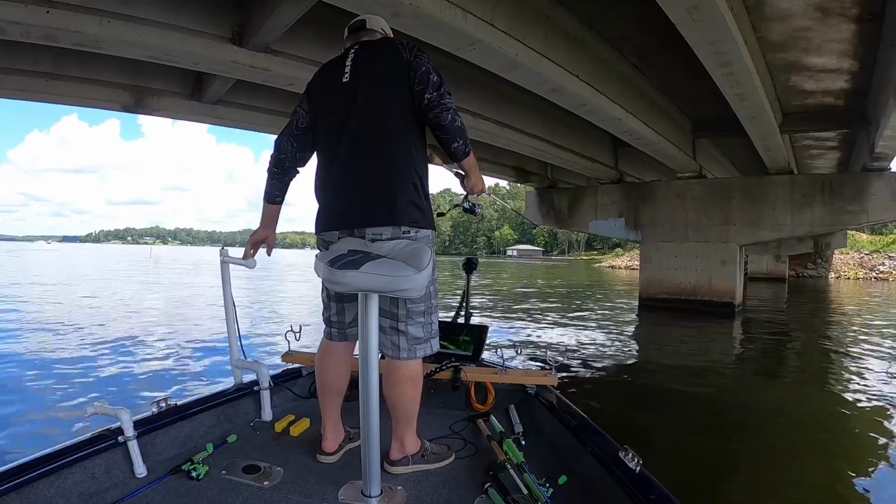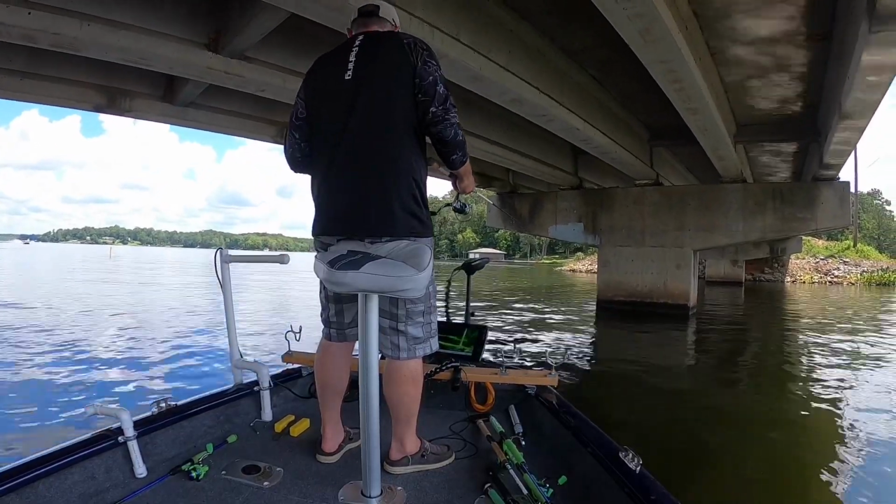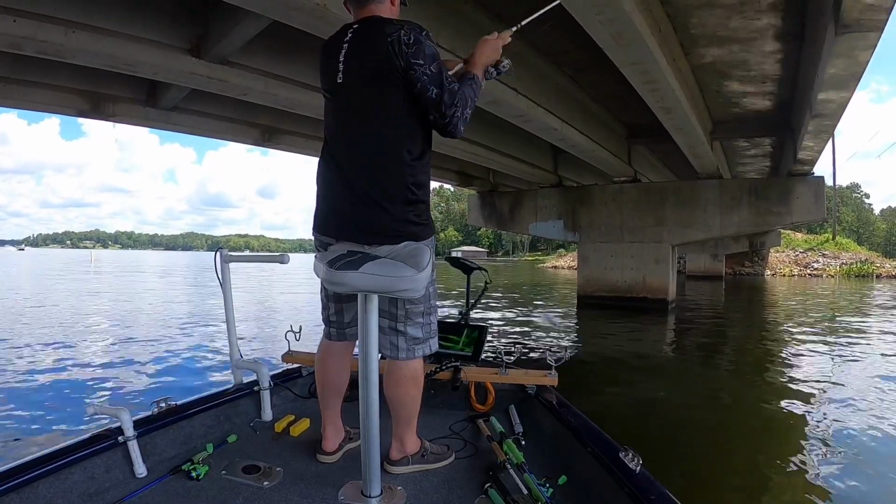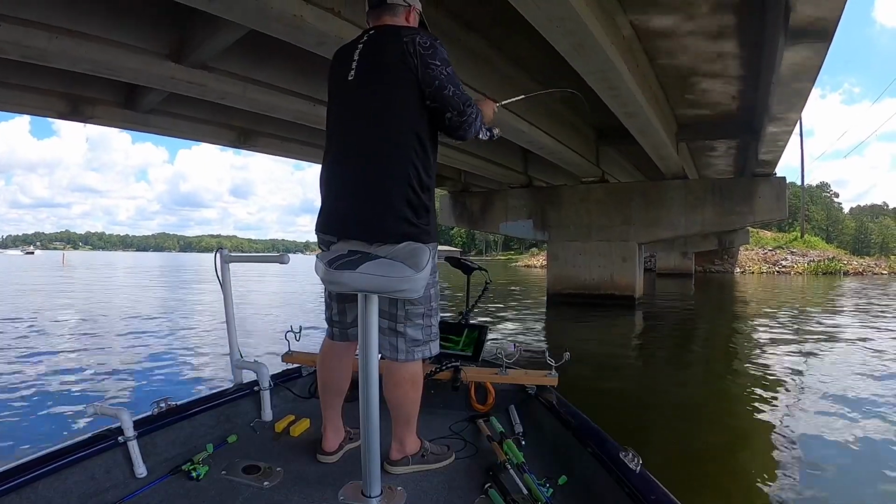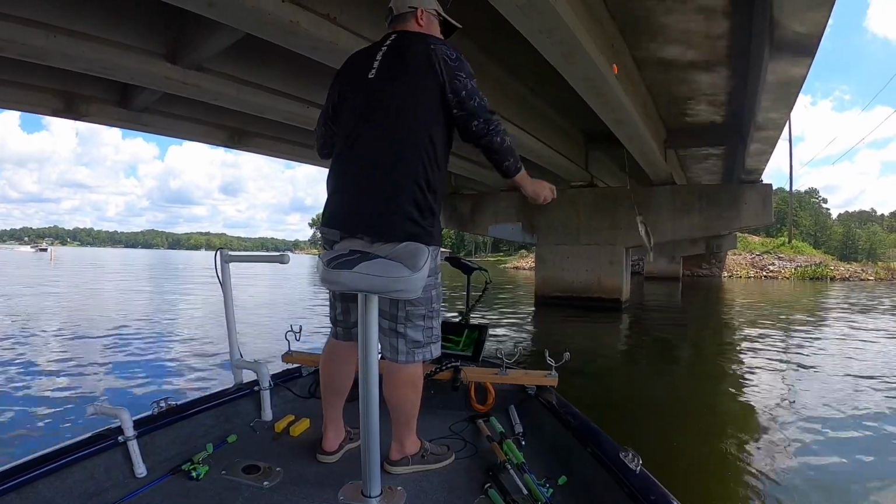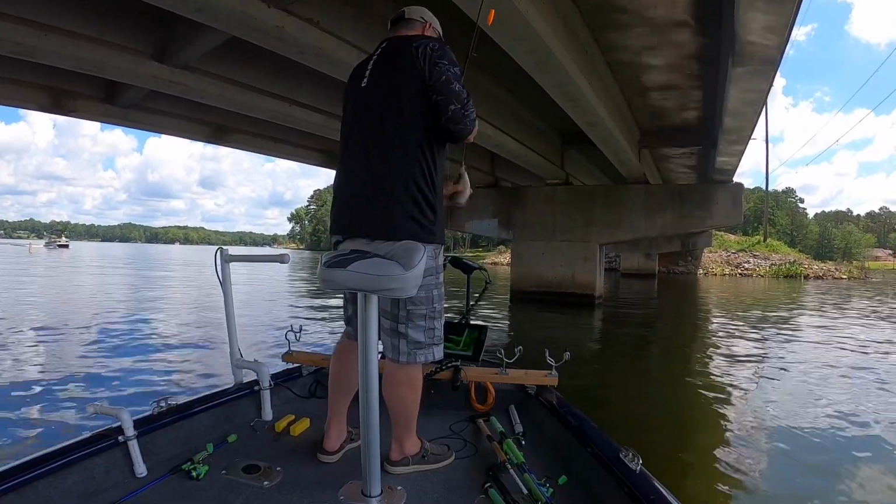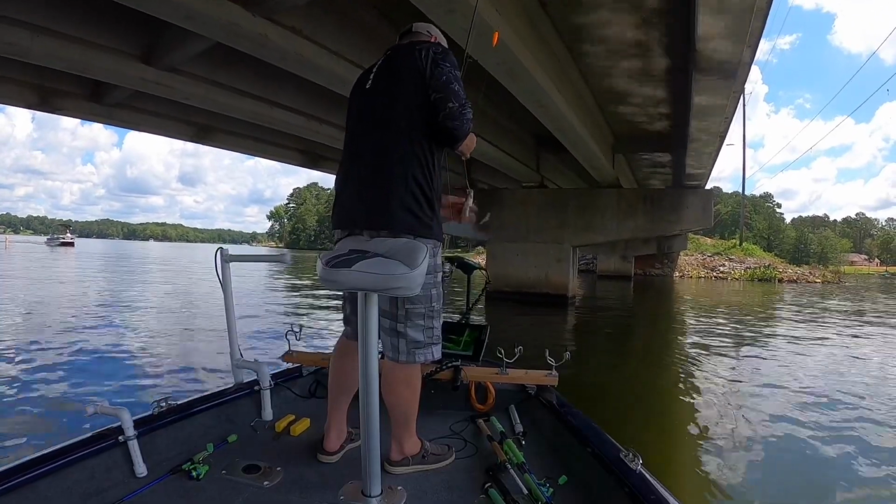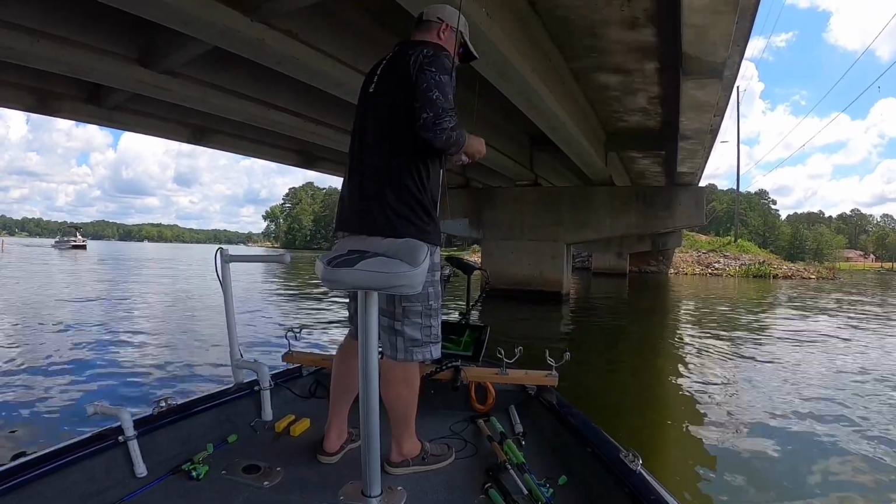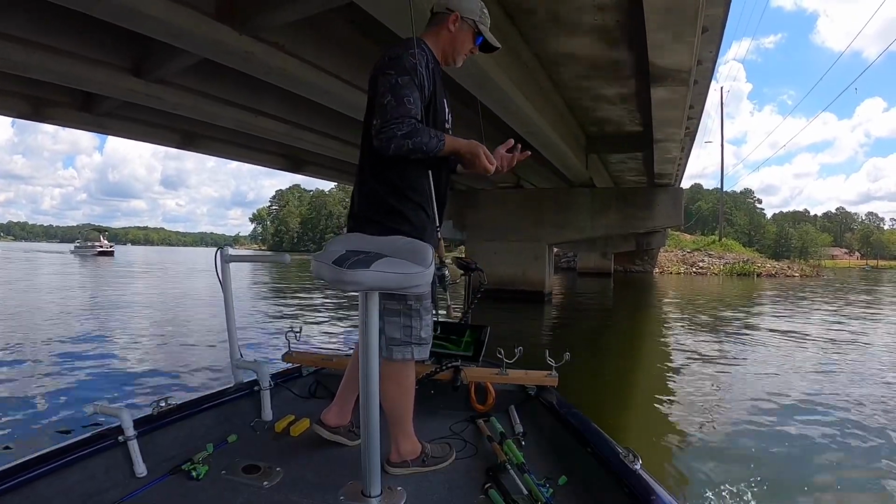Probably 10-inch crappie. There's another one. Come on there, little bit. Grab it. Folks are like, ow, bad. They like shade. They also like to stick you too.